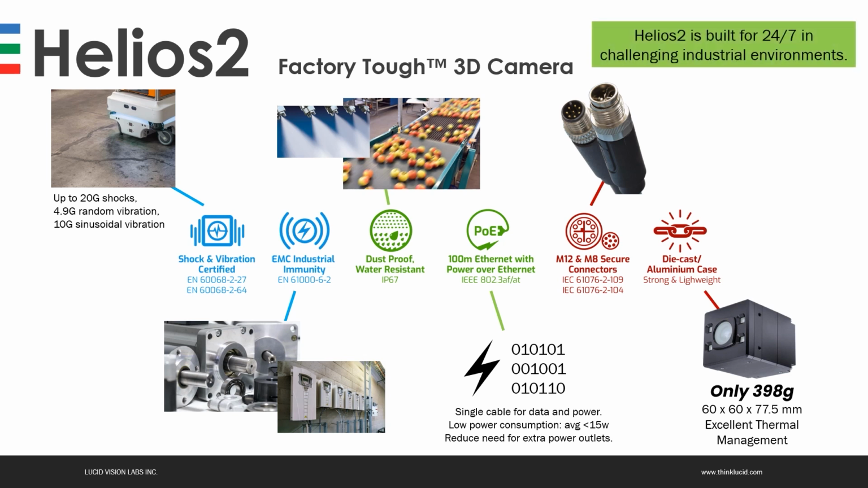Helios 2 is what we call the factory tough camera. It's built for 24/7 operation in challenging industrial environments. This includes shock and vibration certification, EMC industrial immunity, dust-proof and water resistance with IP67 rating, and single cable operation all the way to 100-meter distance with Power over Ethernet. And it includes secure connection with M12 connector for data and power and M8 connector for GPIOs.